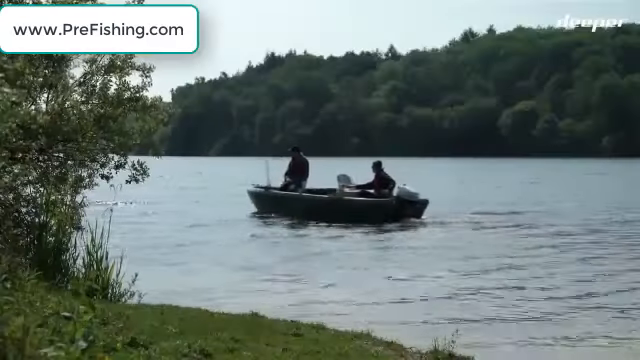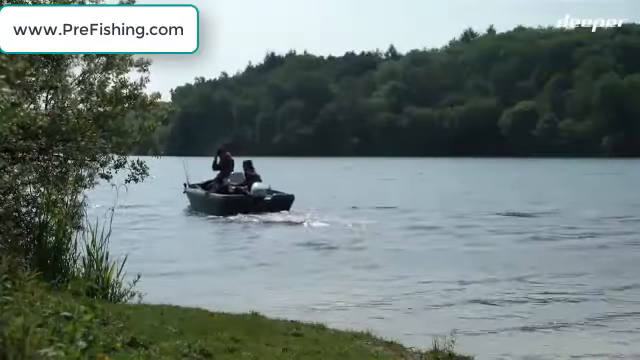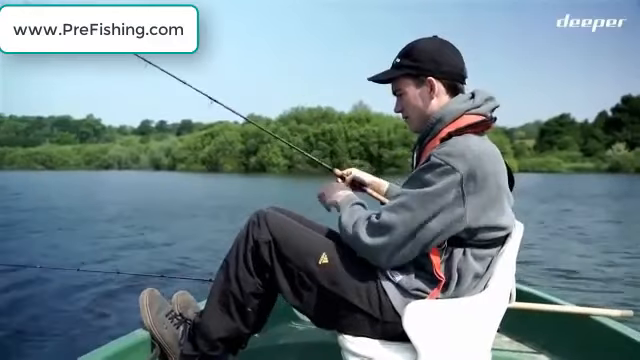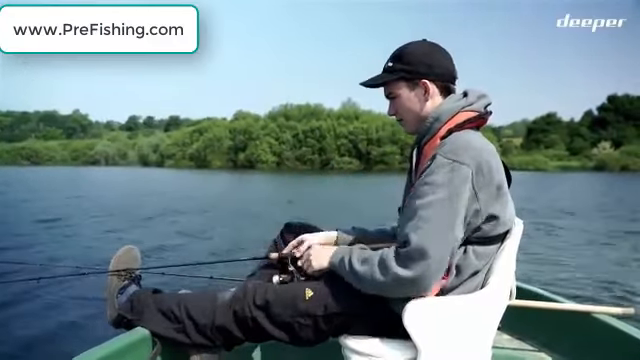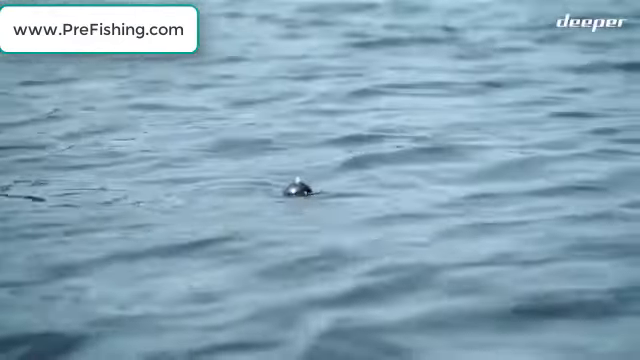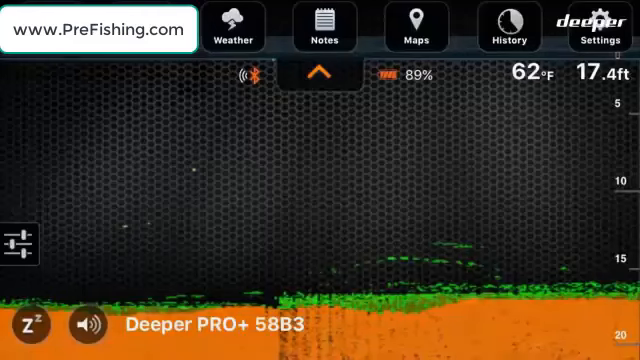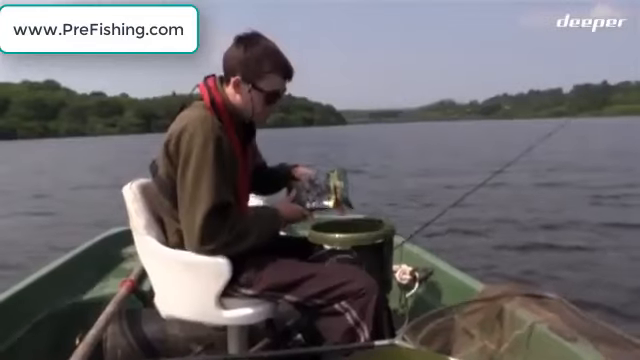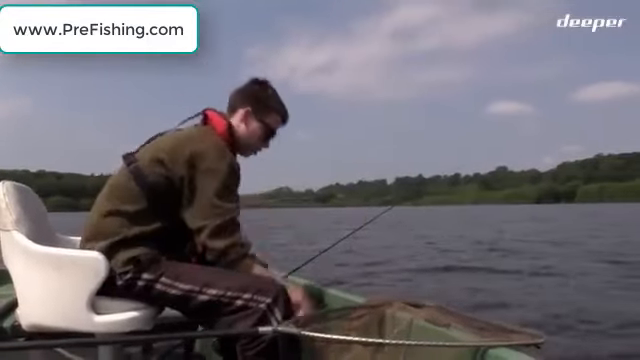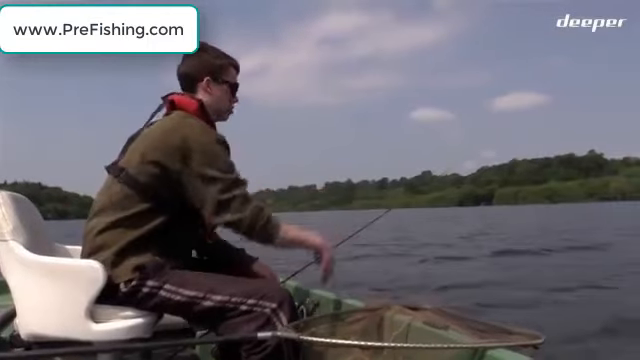Over the past couple of weeks we've done a few sessions using the Deeper. The first one we did was on a boat doing some slider float fishing. The locals were telling us the best sort of spots were in around 14 to 17 foot of water. And for once we didn't have to drive around constantly checking the depth of the marker float. We could just go around the reservoir, find about 17 foot of water and then get fishing. On that particular day we had plenty of bites, catching lots of roach and skimmers.